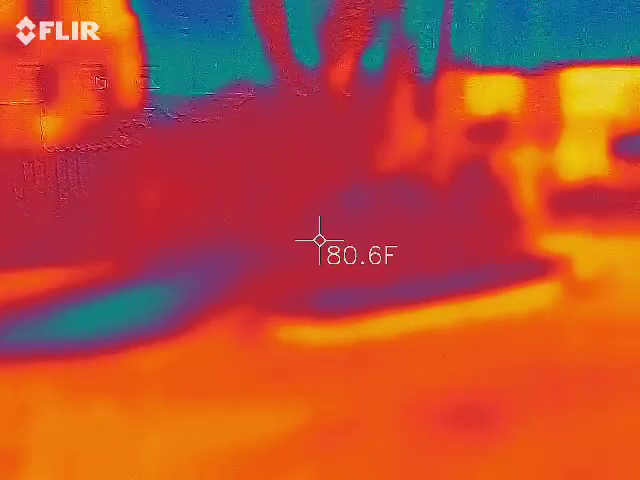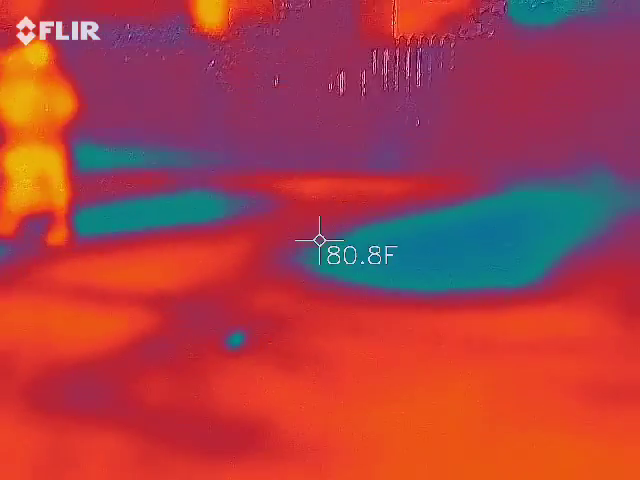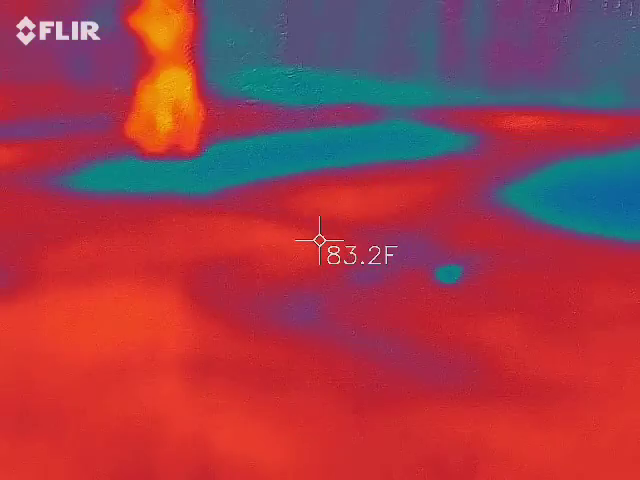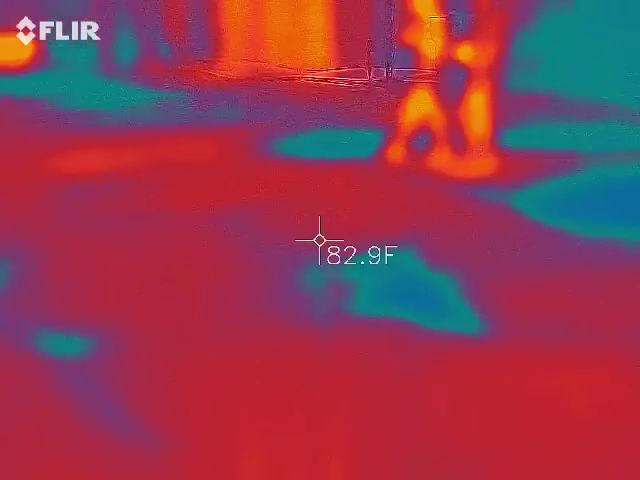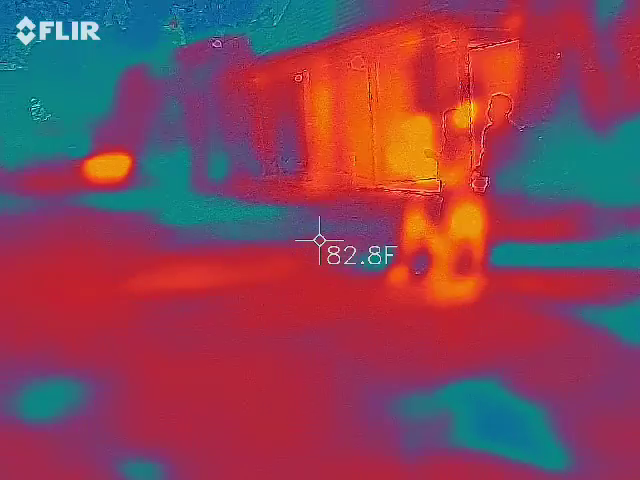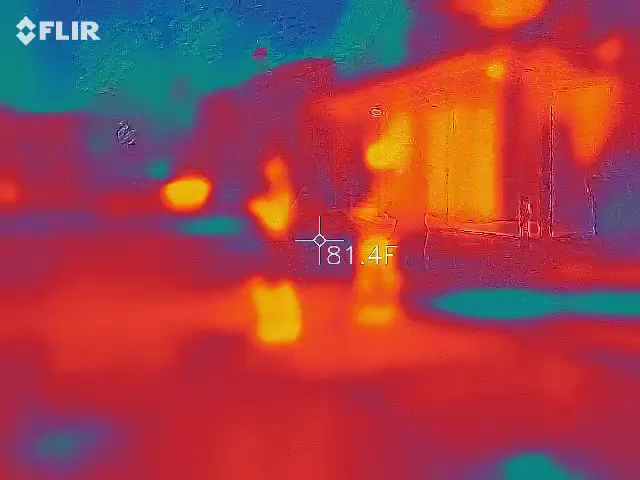Bats are flying around. Nothing. Watch where it hits certain spots where it just goes over into the red. Really? But this doesn't.